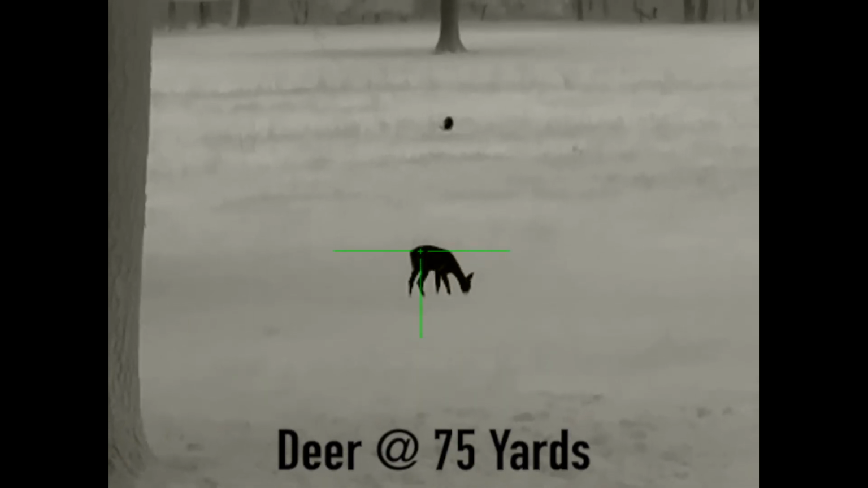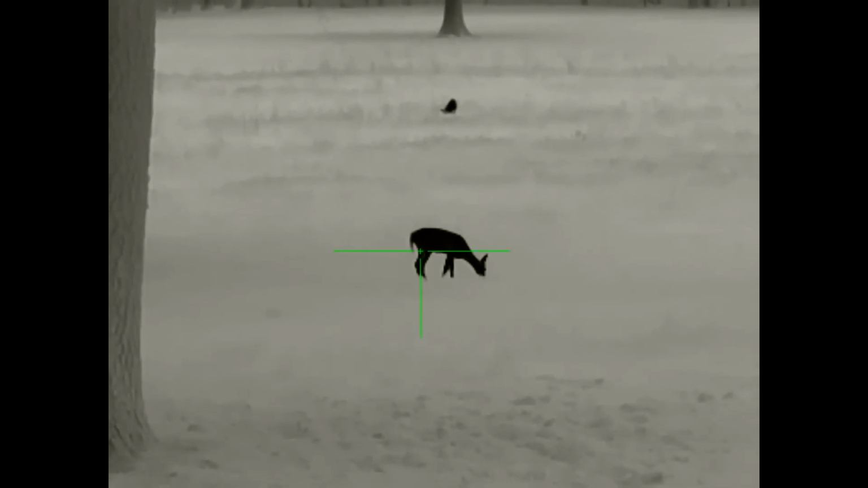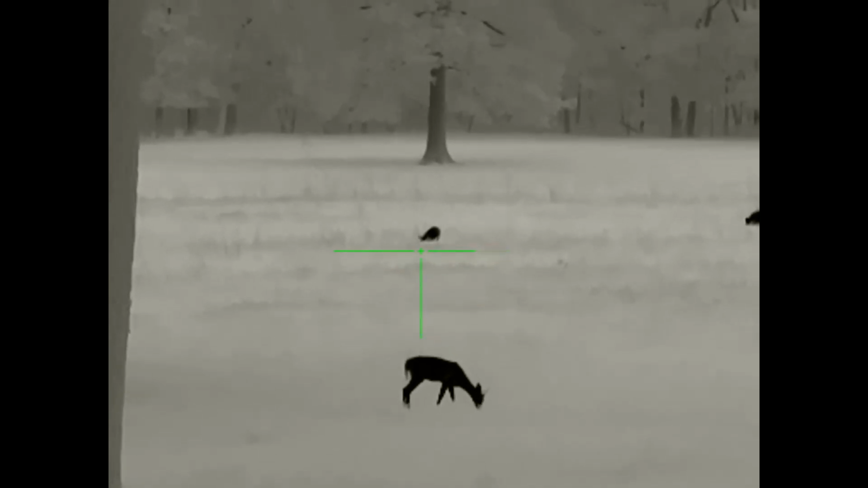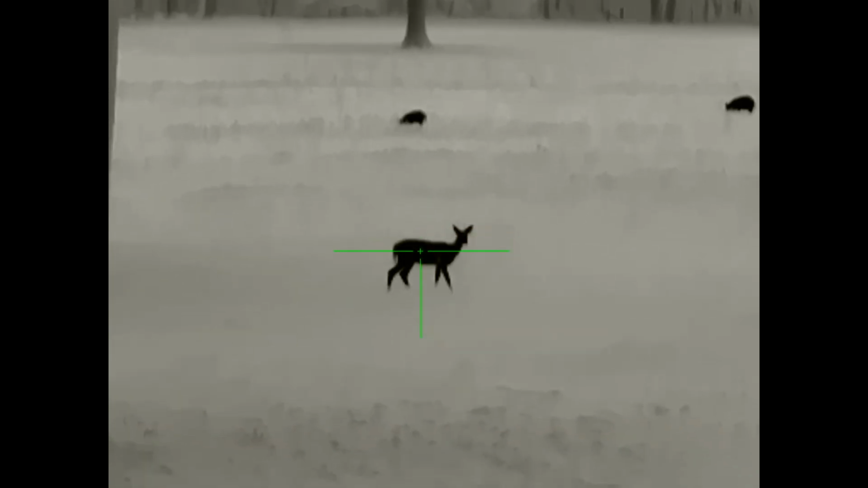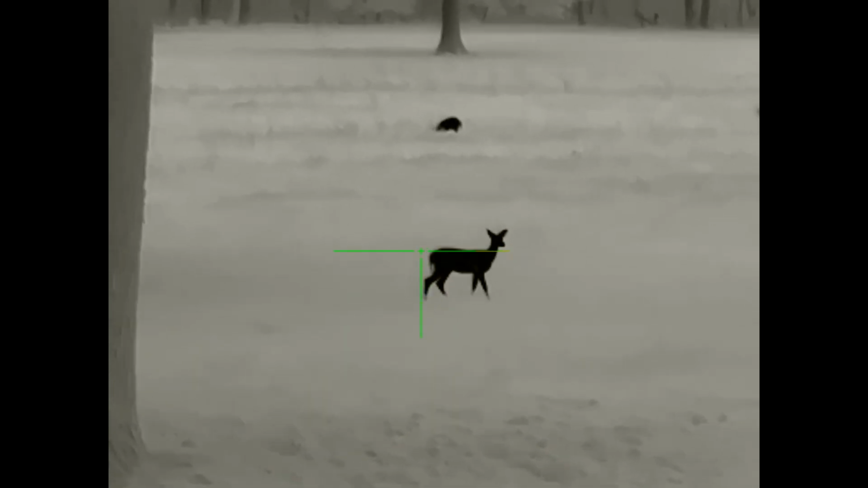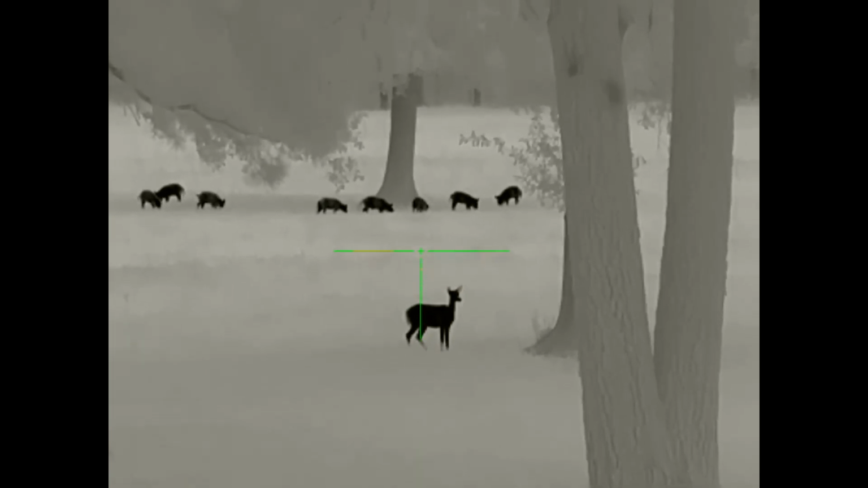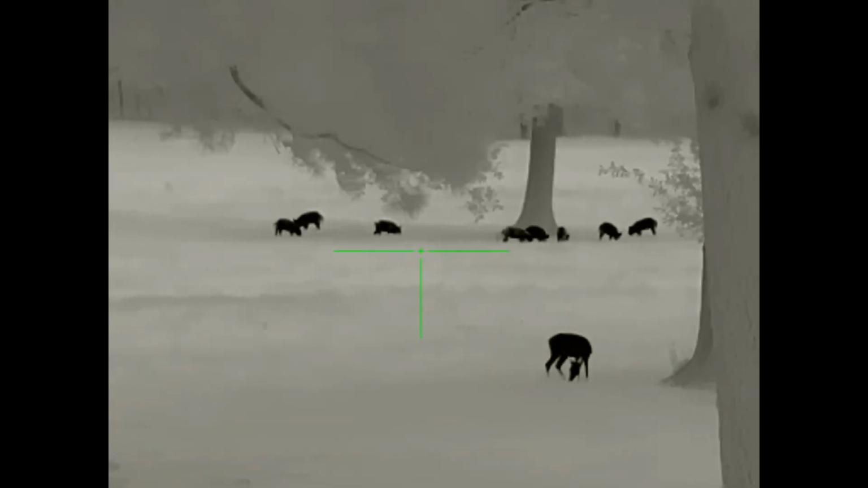It does have 8 hours of runtime. This has been tested by Jason and I. Before we did our review on the Late Night Vision Show, we did a bench test of the battery. Now, that is in normal weather, 70-degree weather. If it's colder outside or much colder, the battery life is going to be significantly less than that. The good thing is you can buy and have extra batteries on hand ready to go.